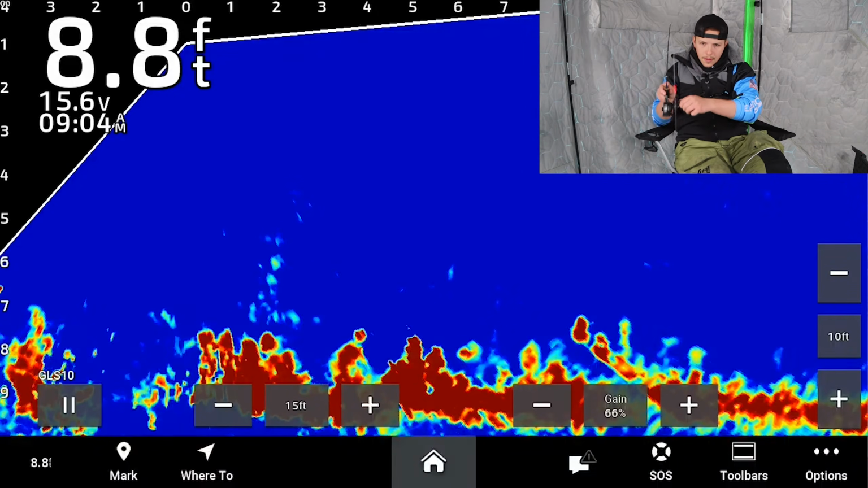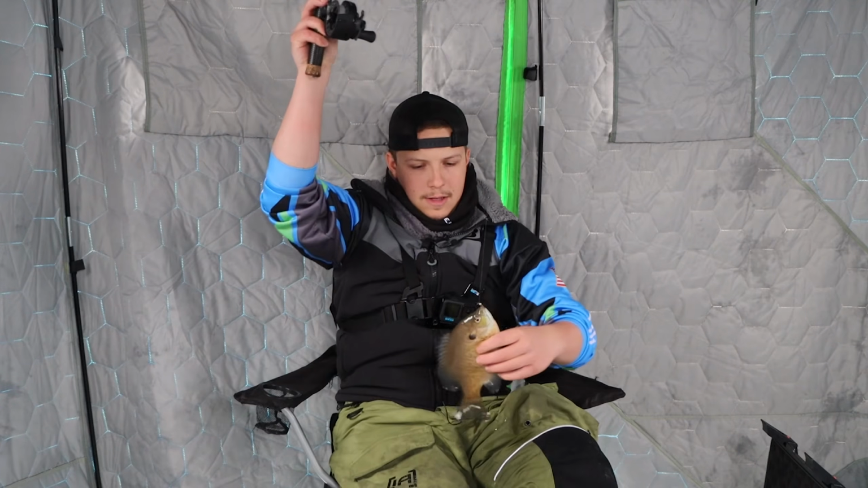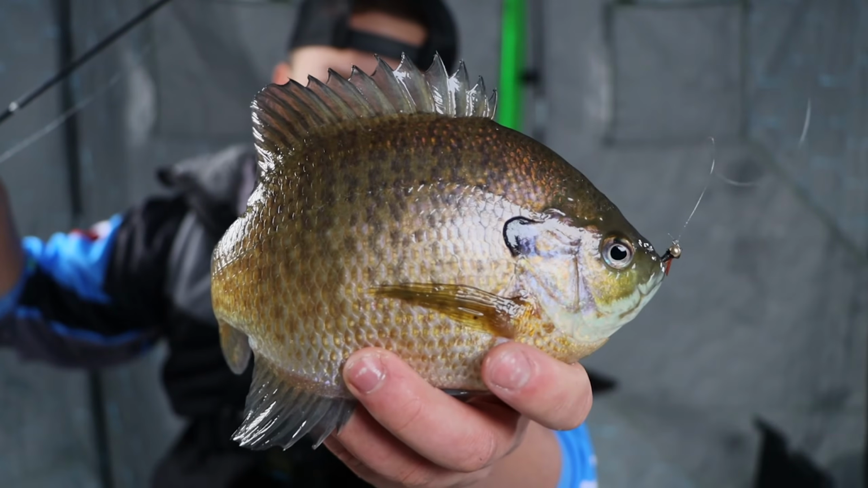Yes. Yeah, it feels nice. What do we got? Oh, yeah. Yeah. That is the size fish we're after right there. That's a nice 8.5. Nice fish.